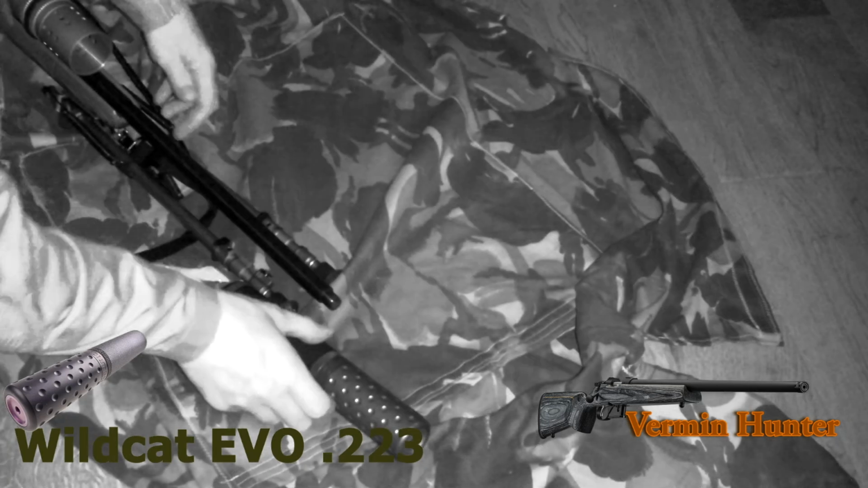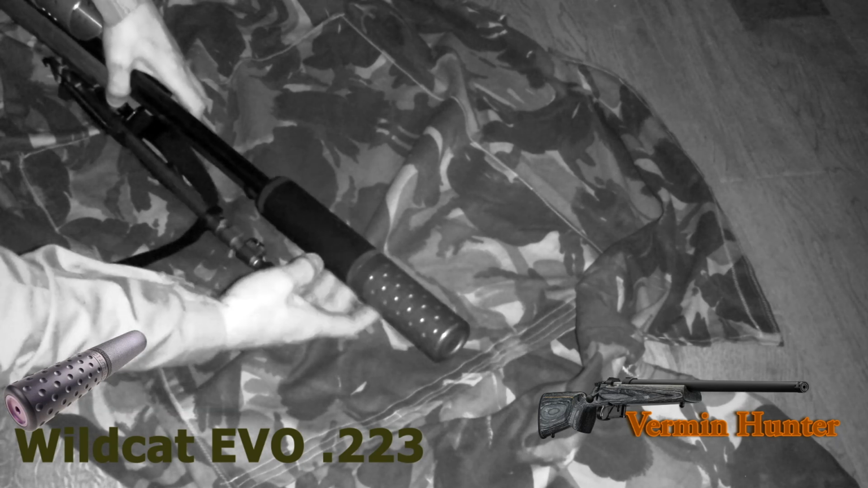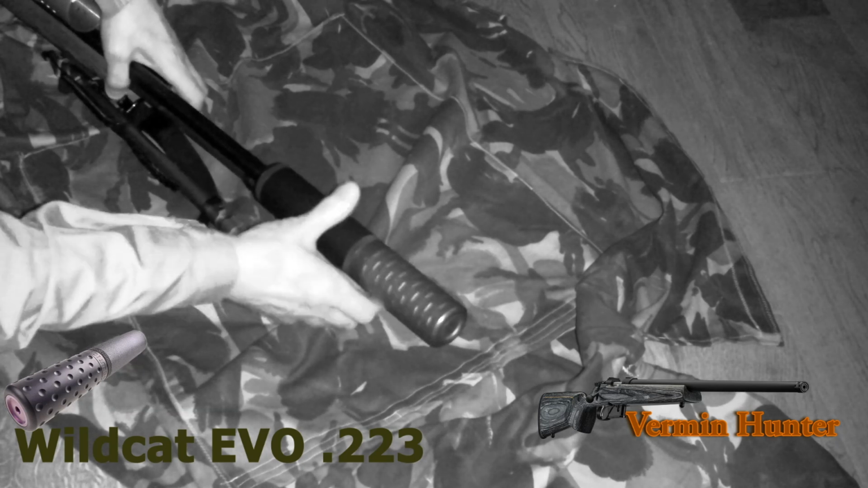Here you see the Wildcat Evo 223 moderator. I bought this the same time as the CZ 527 thumbhole. Bought it from the gun dealer.